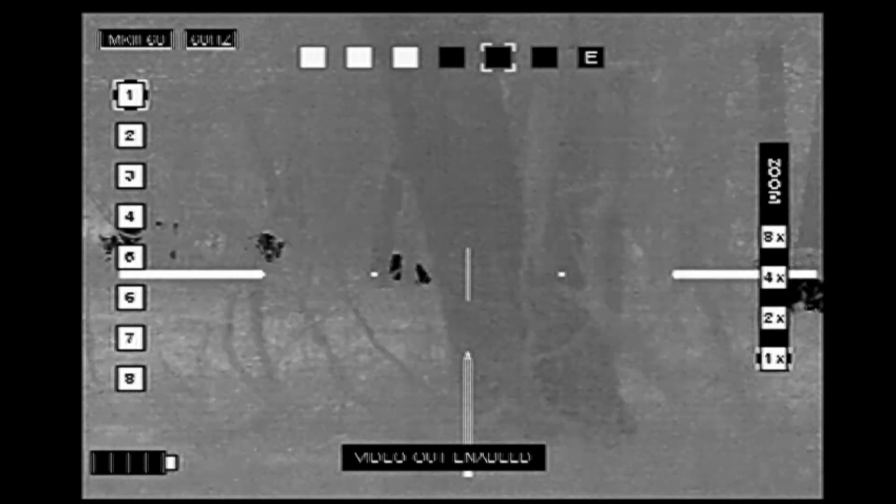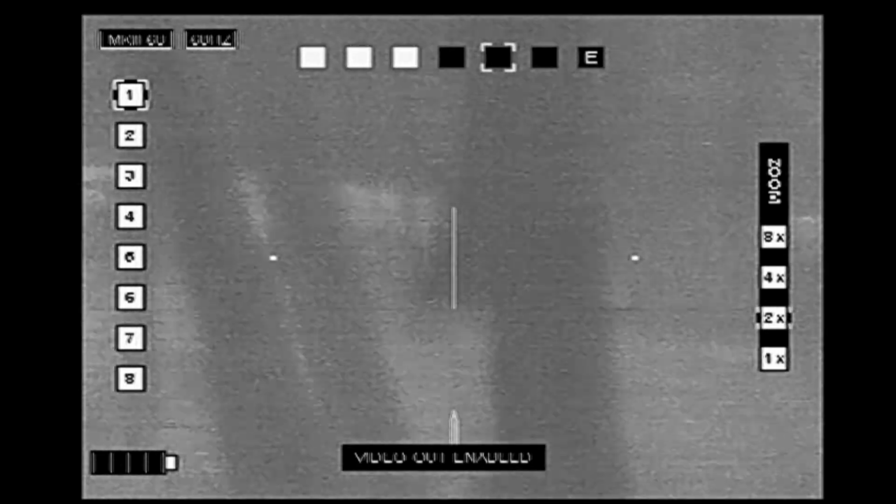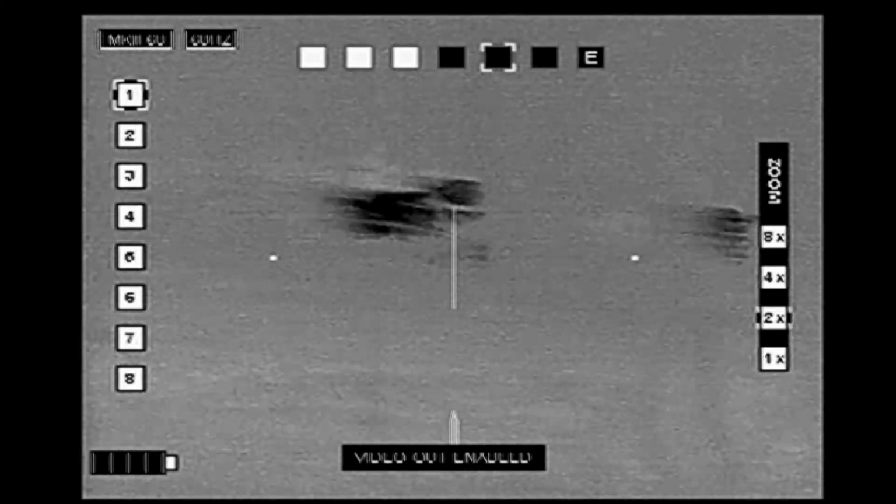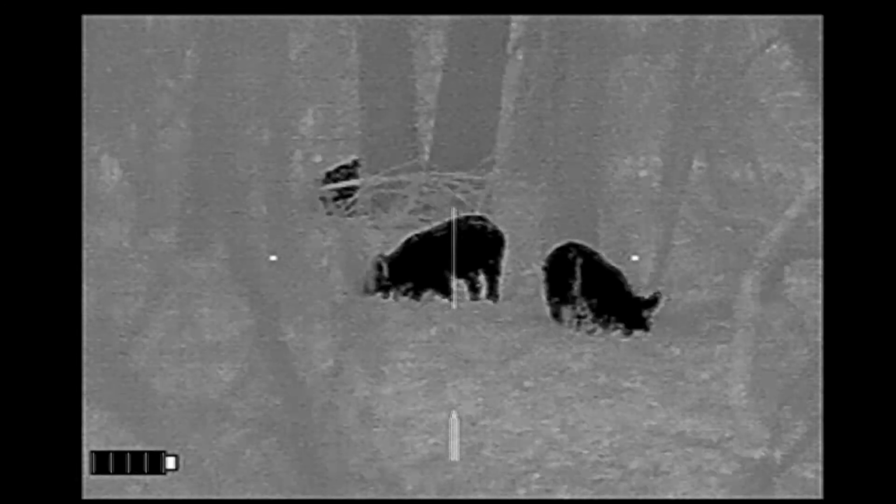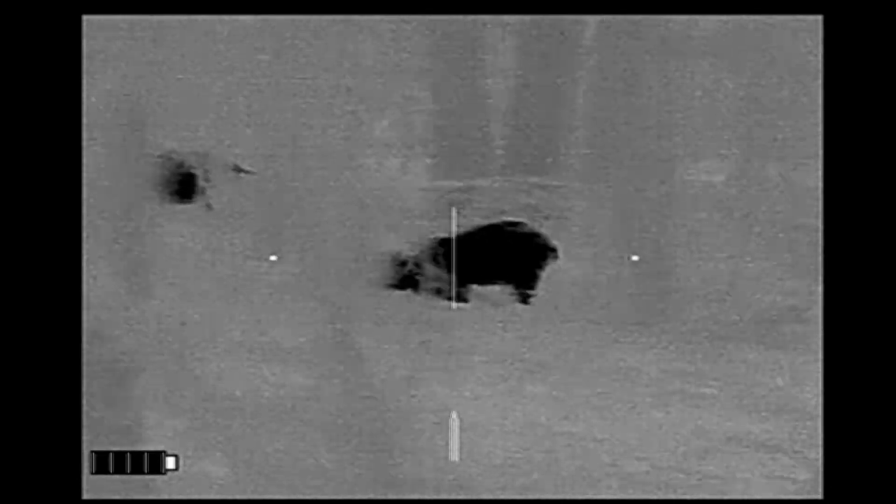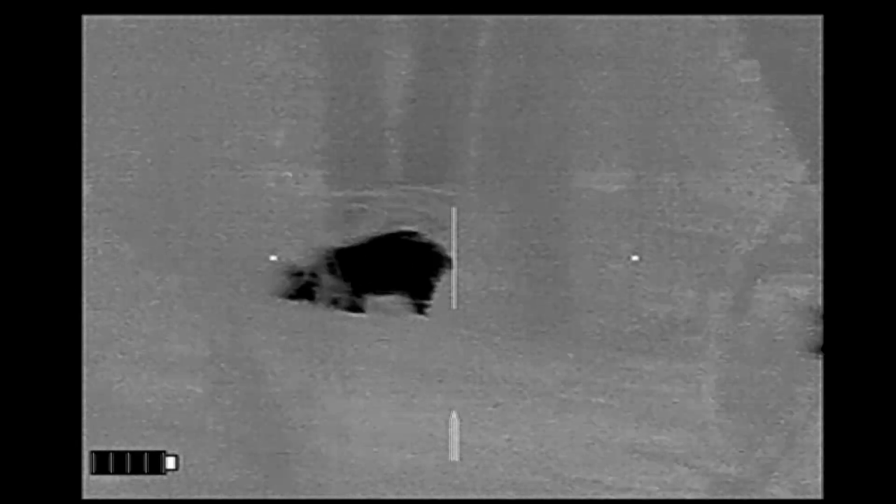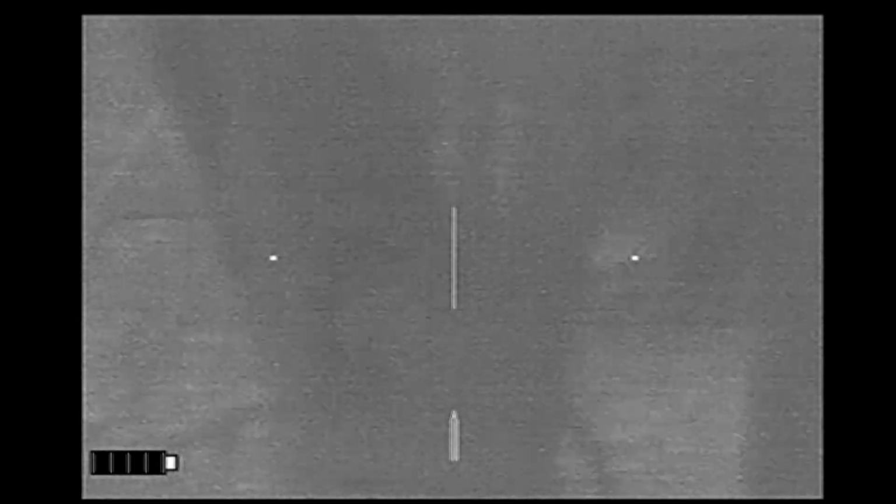For the third time this evening, we're dealing with the problem of having a lot of brush between us and the hogs, and us trying to decide on who's going to be shooting which hog. We'd get hogs spotted, decide to take a shot, and then something would get in the way. A hog would move behind a tree, and we'd have to change targets again. And that's what's going on here, where we had lost a shot and are now having to set up to do another shot. Ben suggests I pick a hog that's coming in from the left.